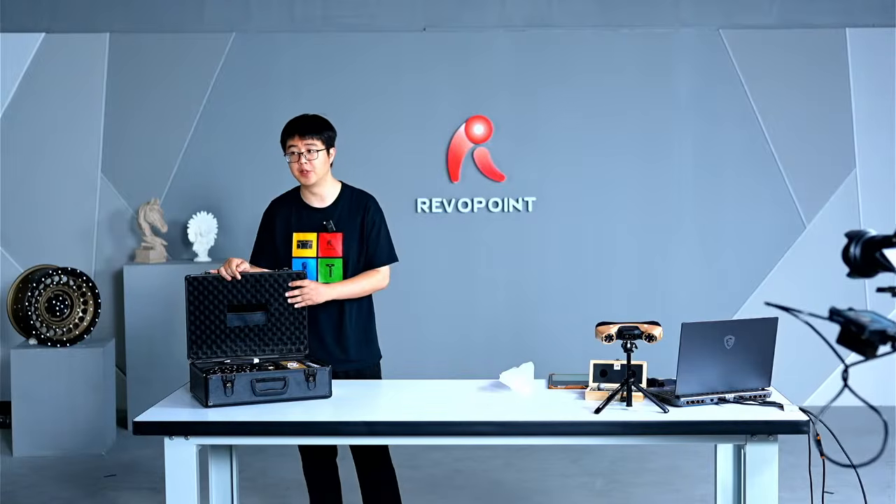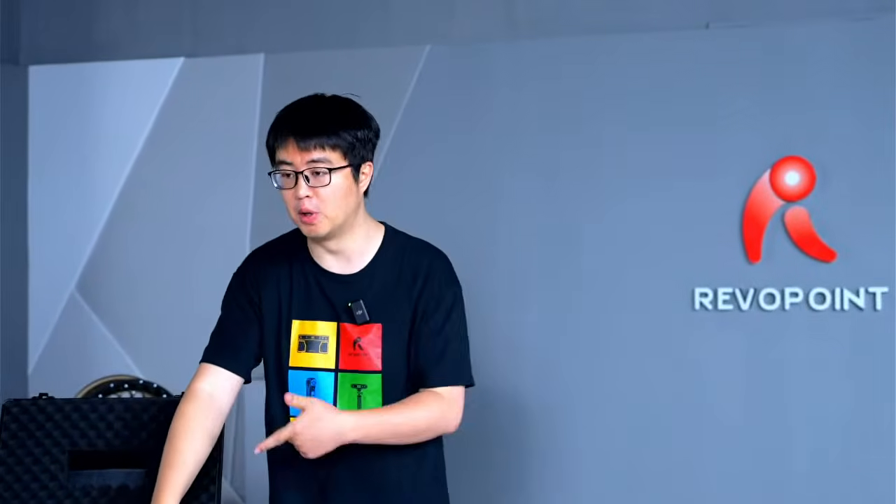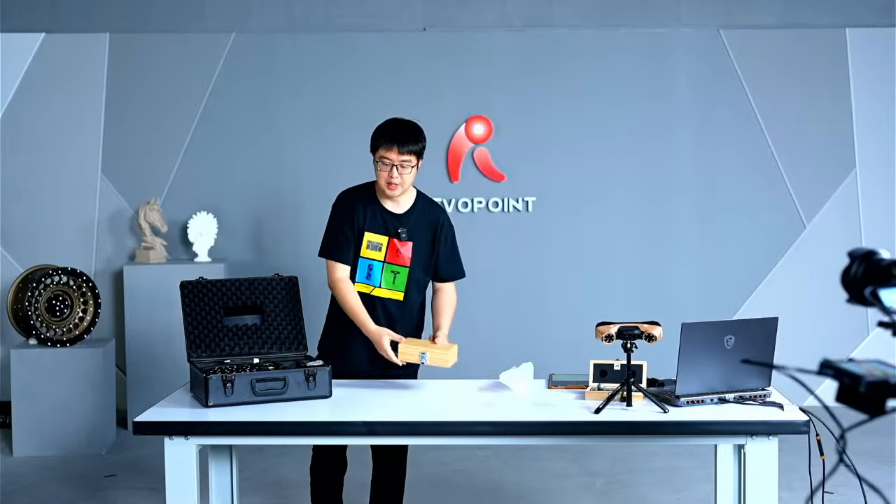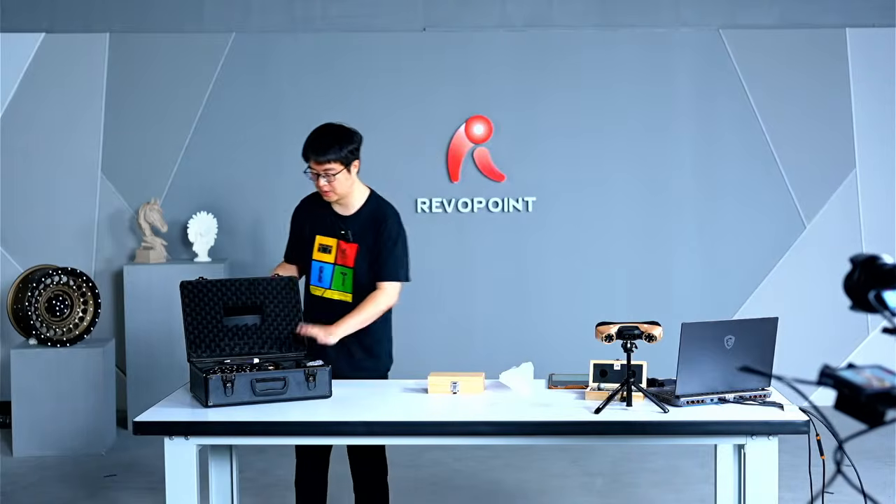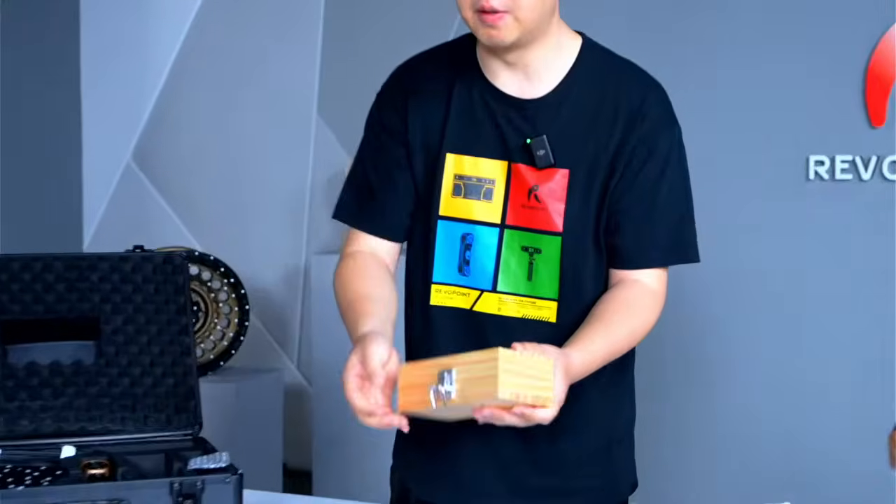Okay, so I am opening up a CMM edition, and the only hardware difference between the two is the ball plate. The Revo Mesher is the software, so it's just that difference. Okay, let's take a closer look.